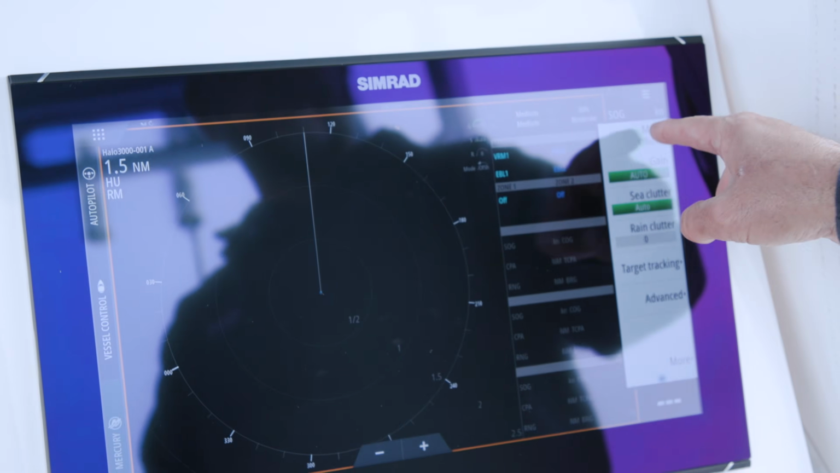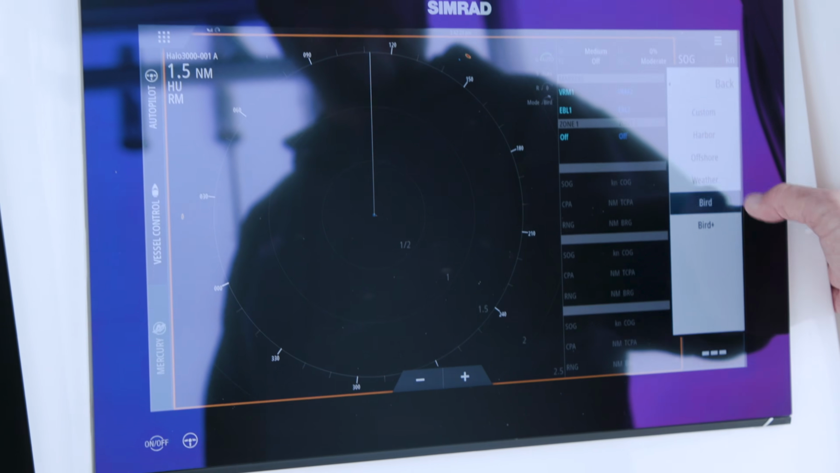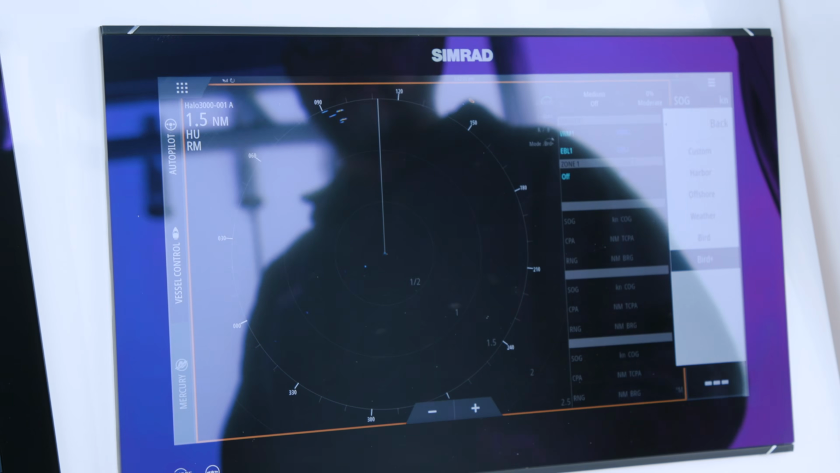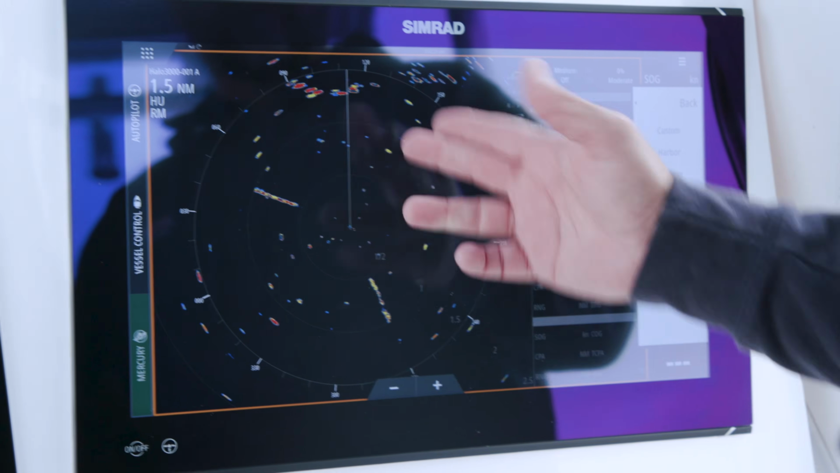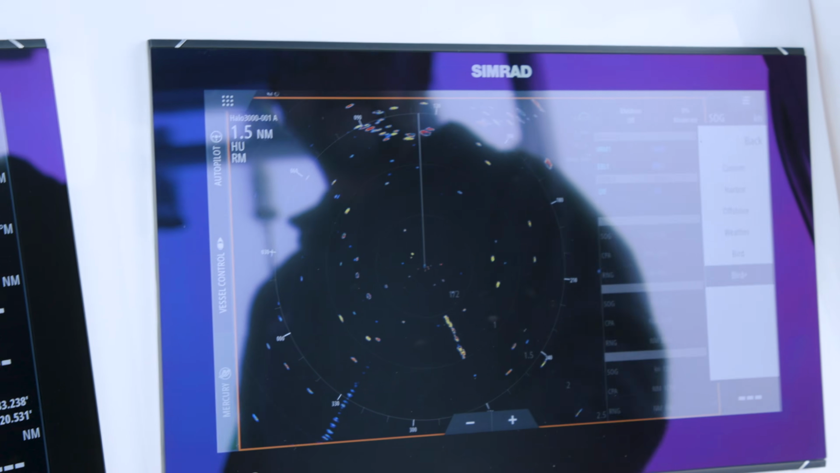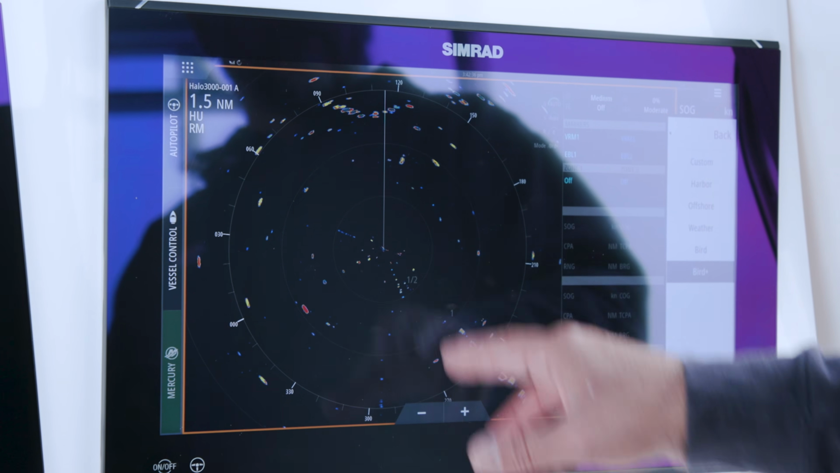Okay, the next thing I'm going to do is go to mode, which is over here on the menu. And you can see it's got all these options, bird, bird plus. Let's try bird plus, because plus is definitely better than not having it. Now it's showing a bunch of marks, and I'm assuming it's going to kind of tune out the stuff that it deems as noise. Or maybe it's too close up right now.